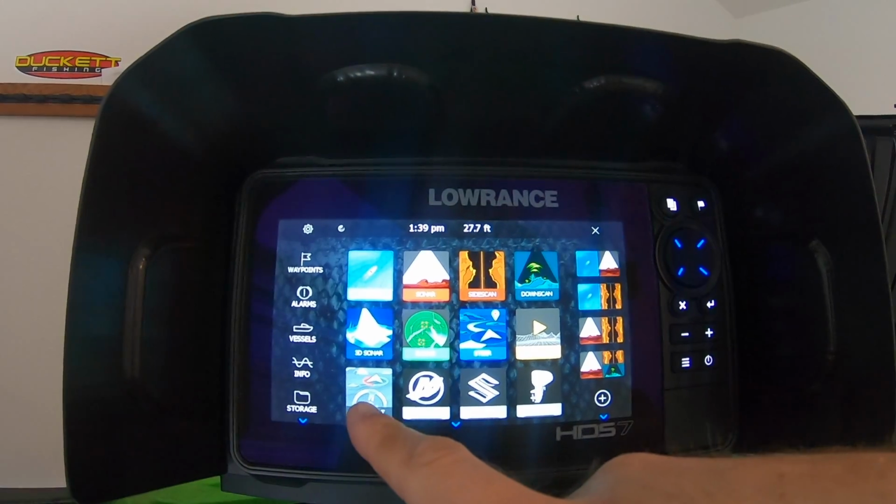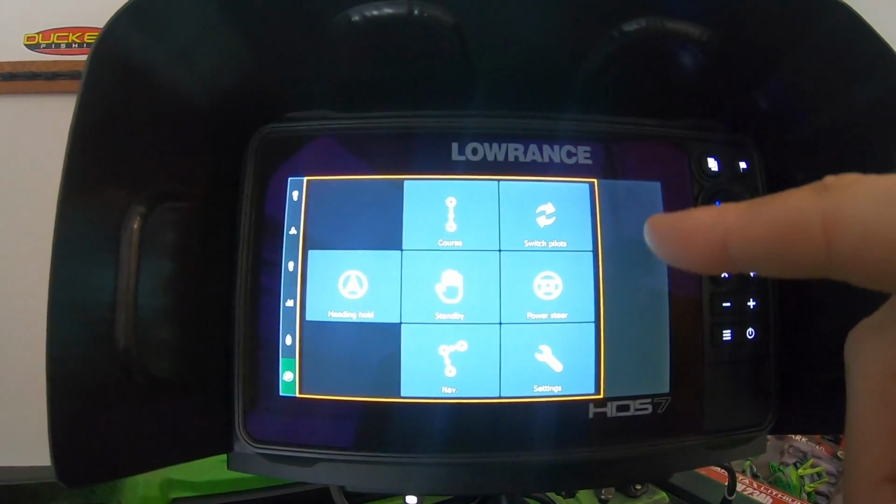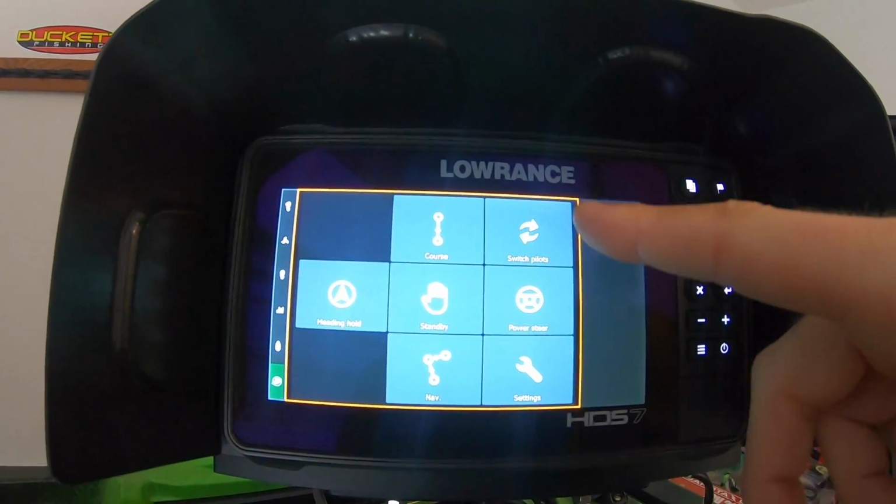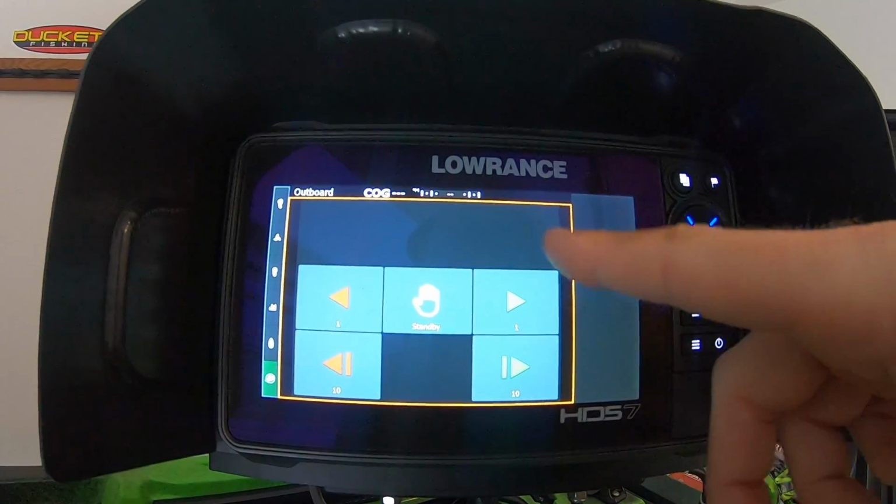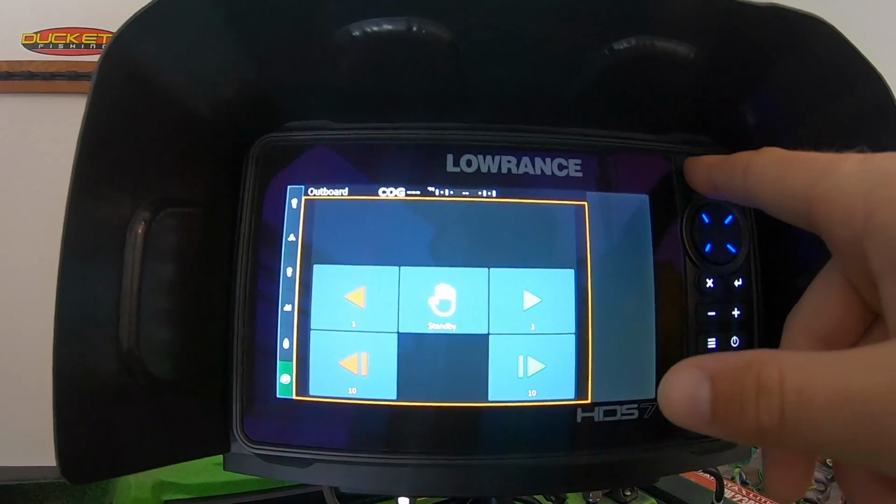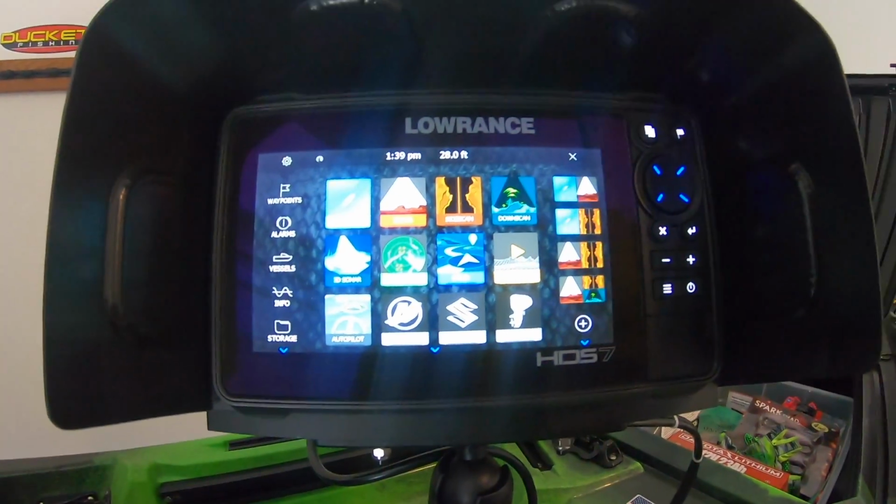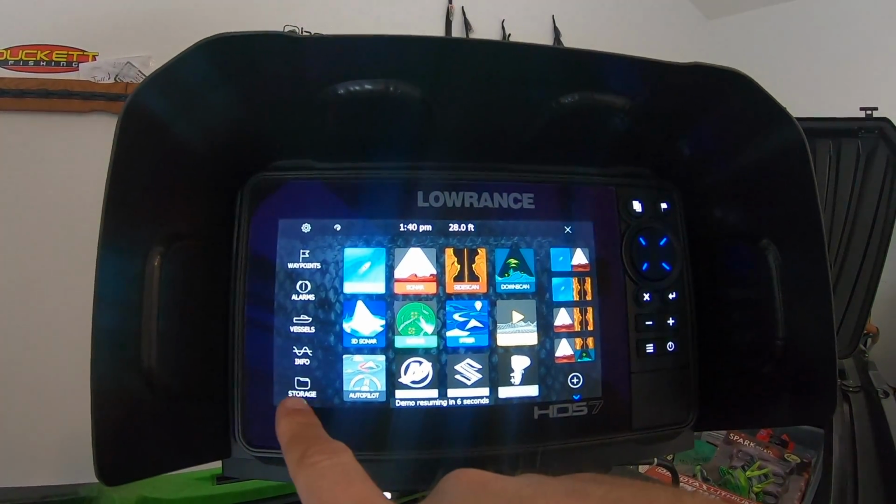But once you have the Autopilot feature, let's see what it does when it clicks this. So see, you can put in a course, you could have a heading hold, there's just a bunch of different features that you can go ahead and do, and you can control the motor from the unit. So this is another reason why I picked the HDS Live 7, just because of all the capabilities that come along with it. I'm gonna go ahead and get out of simulation mode.